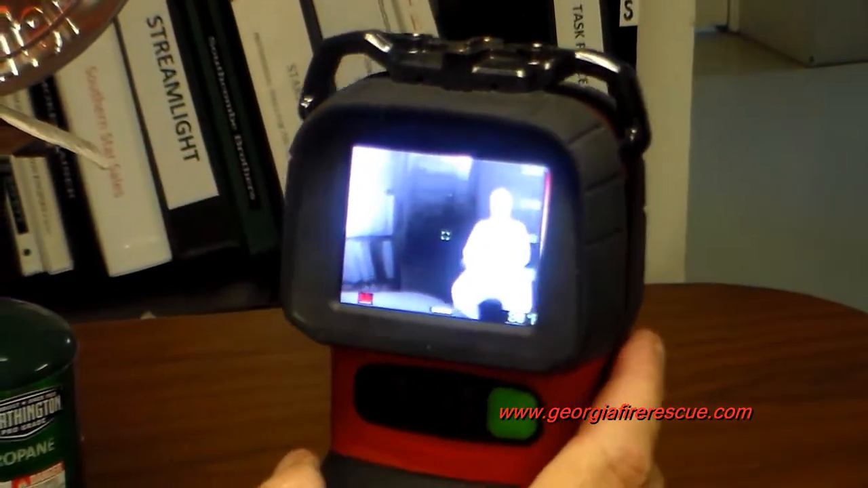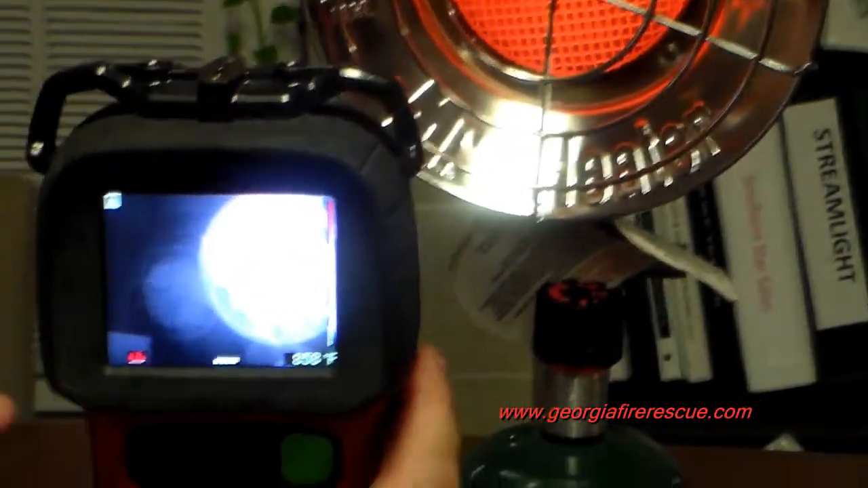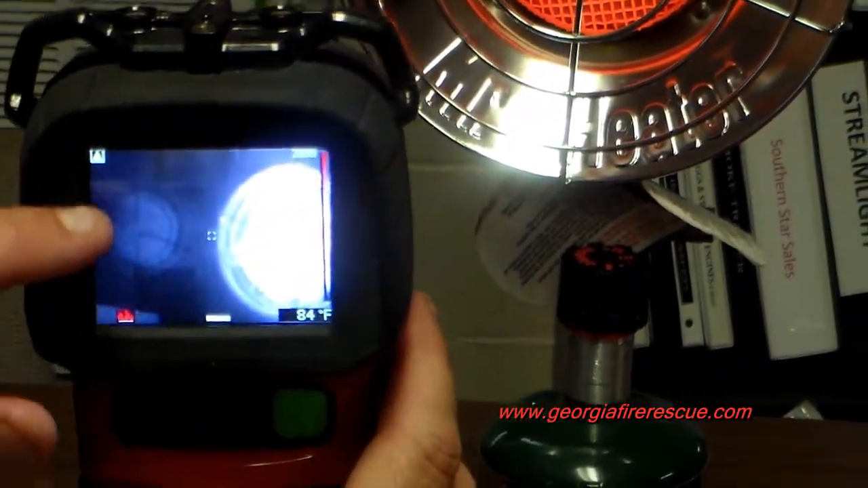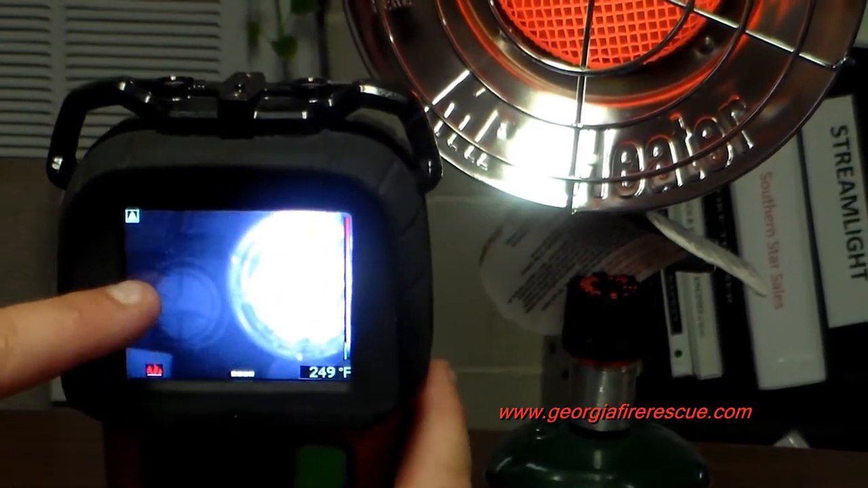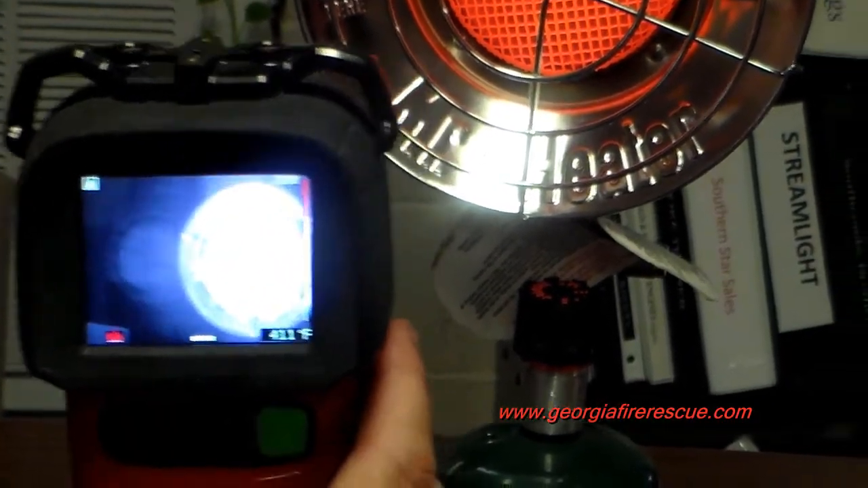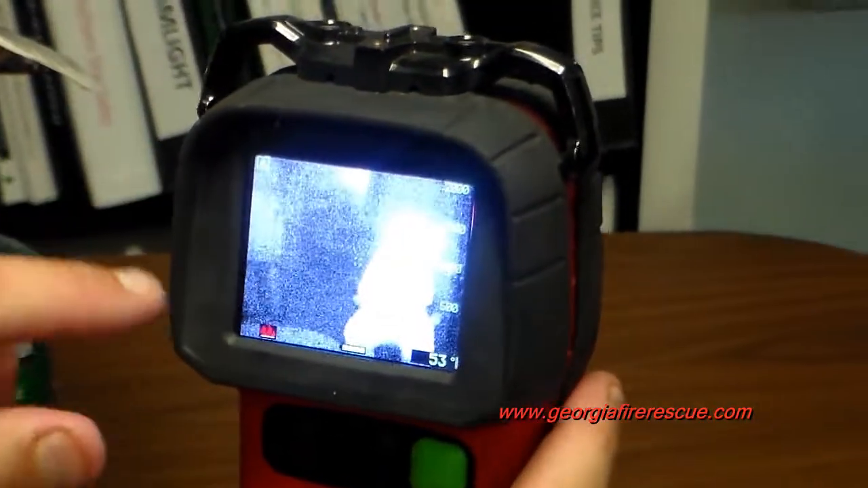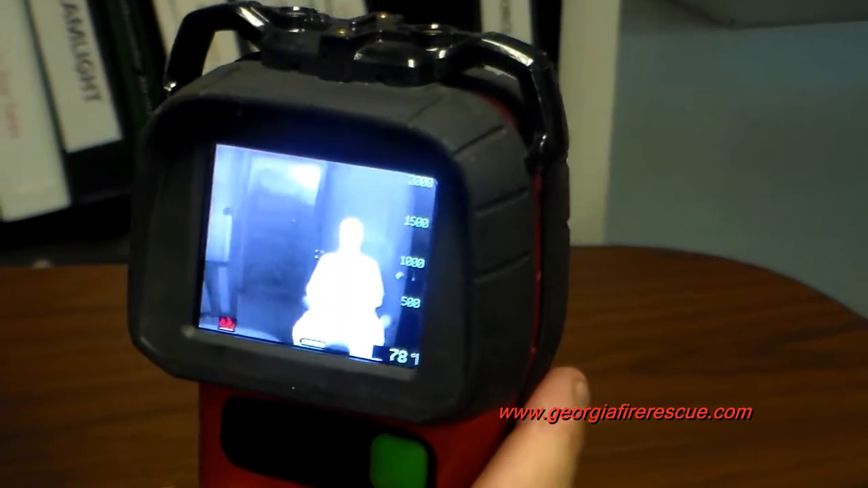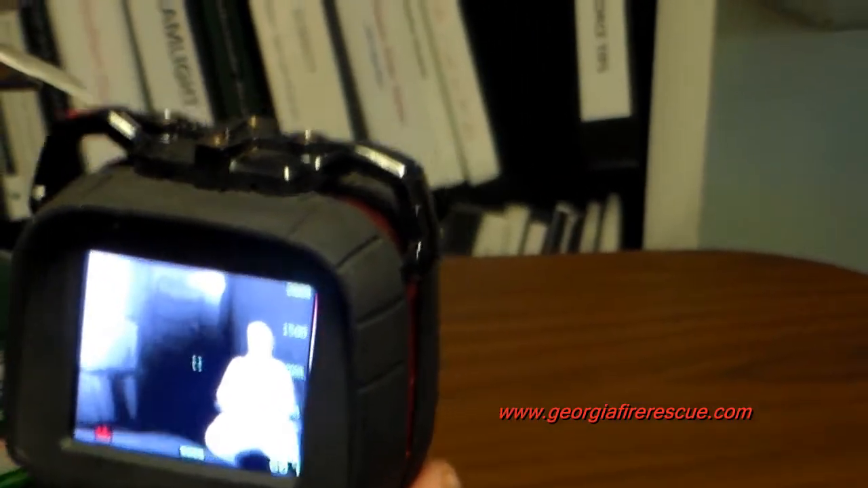Now, I would say that's a fairly good quality image, but when we come back and have that heat source, and then the duplication of images starts coming in again, there's the real burner, and here's another one that it's showing. Then we'll remove it from the heat source, and we start seeing that real grainy black and white issue kick in again. It takes a long time for it to recover from that.